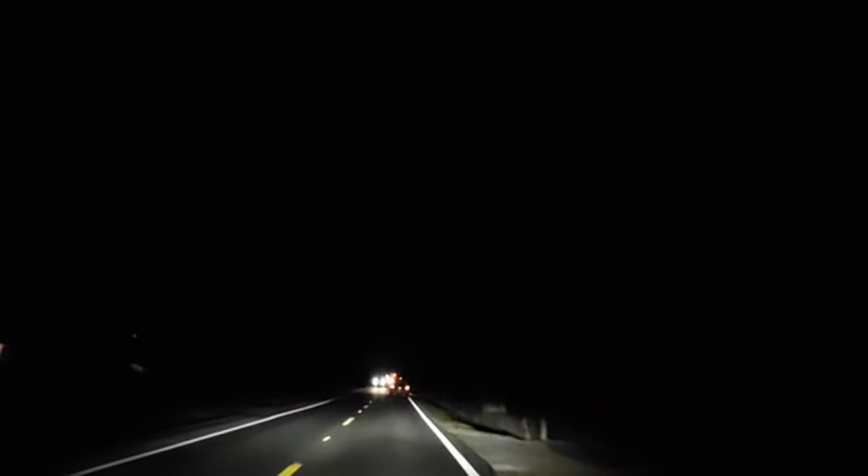Well, hell, I seen them. Where the hell they go? They went back to hiding. Maybe. Oh, there they are down there. So they're moving. They're on the move, probably. Yep.